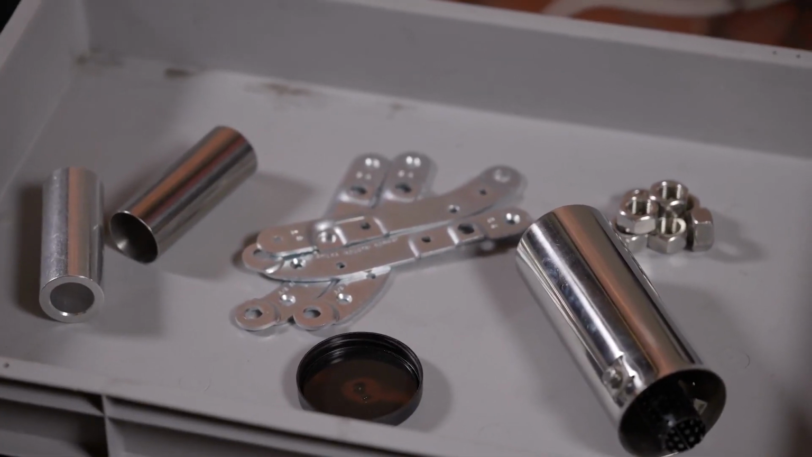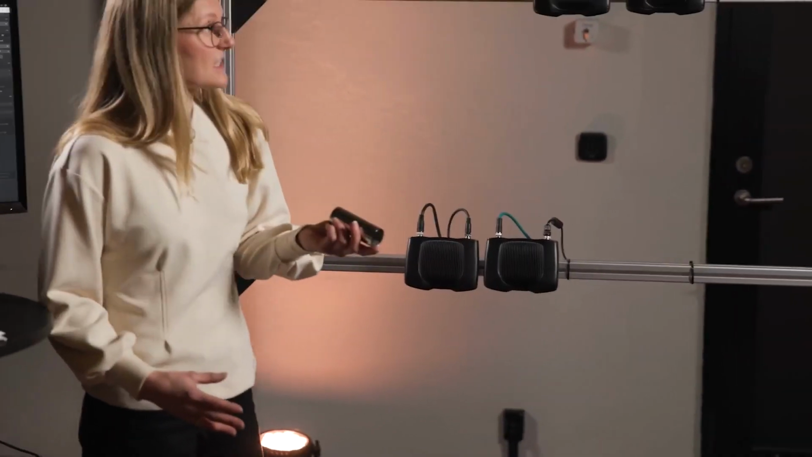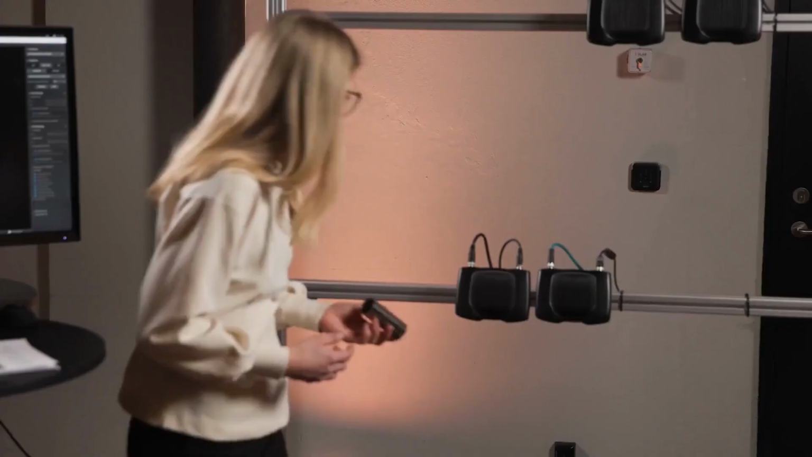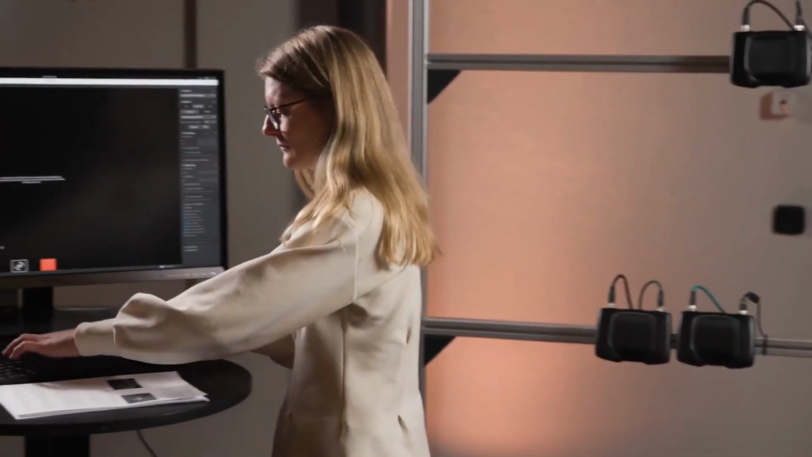So here we have some very shiny materials. We have these metallic cylinders. They're a classic benchmark in 3D imaging. You often get these specular highlights on top that cause contrast distortion artifacts, which are very nasty. And we also have some other metallic parts that you will see in the point cloud. So what do you have here, Camilla?